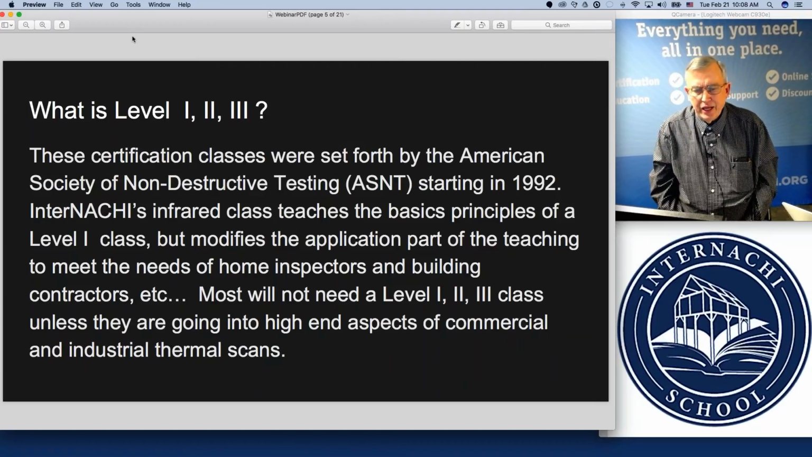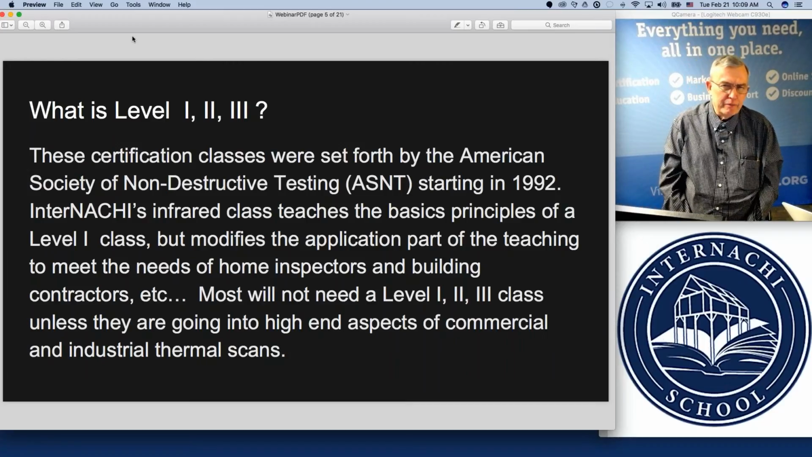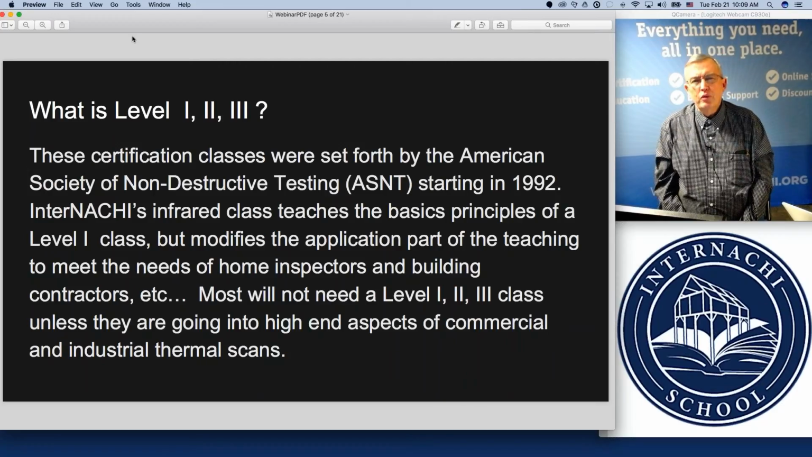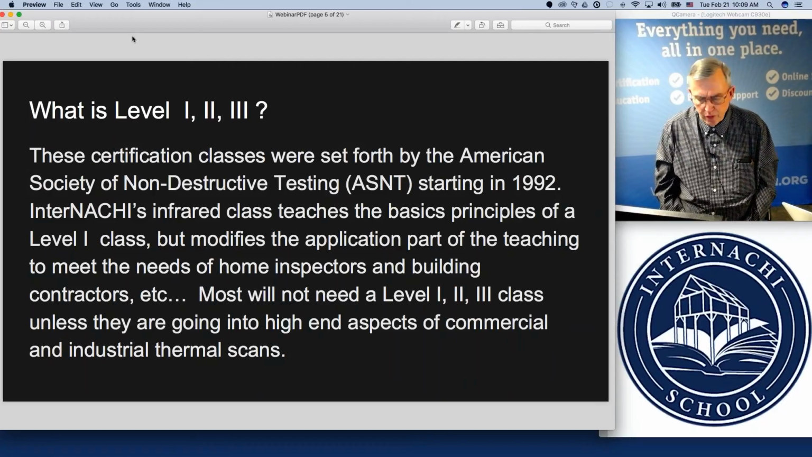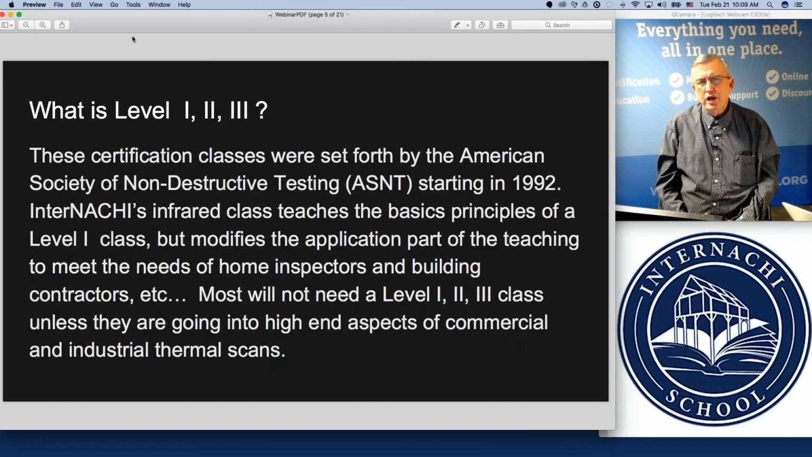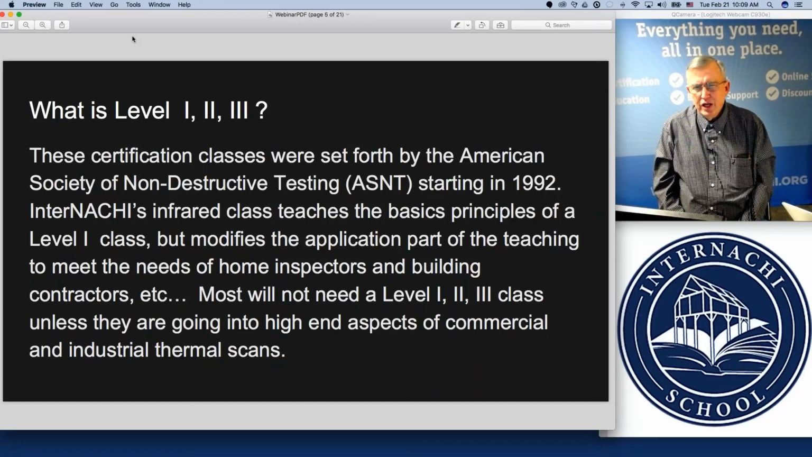And basically, what we've done at InterNACHI is take the basic principles from a level one class and put it into our thermal imaging class that I teach, along with some construction classes, trying to prepare home inspectors to do building thermography.